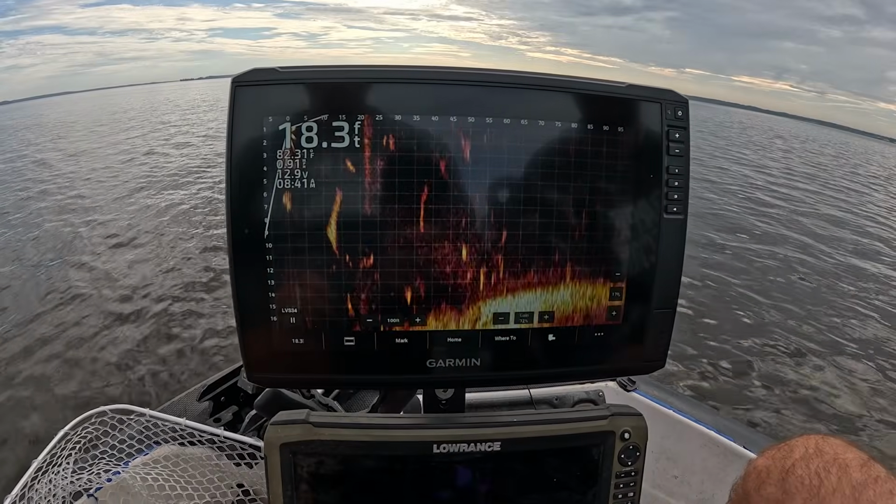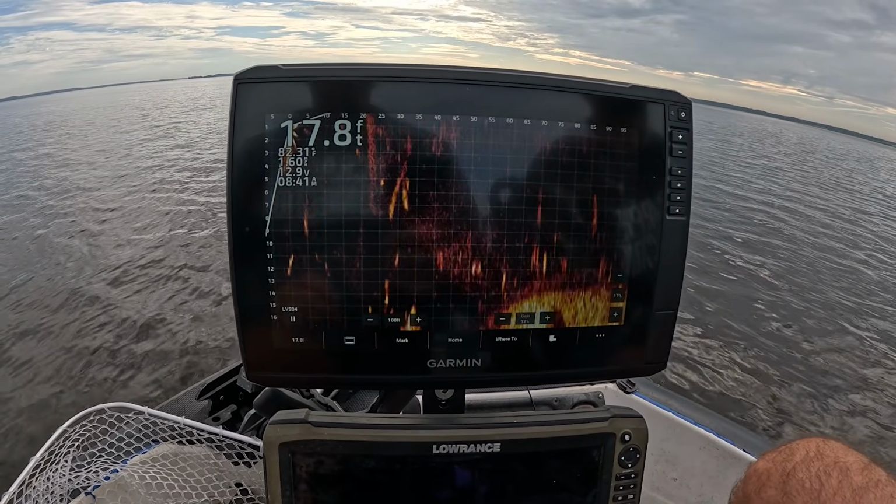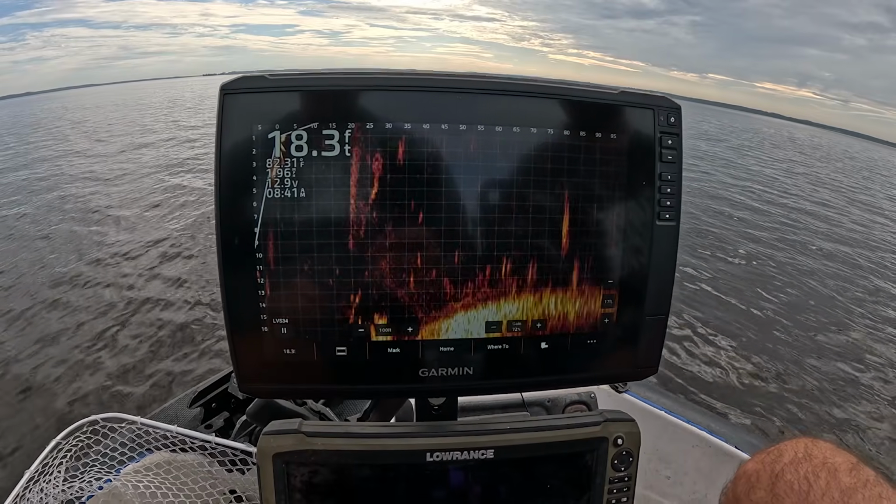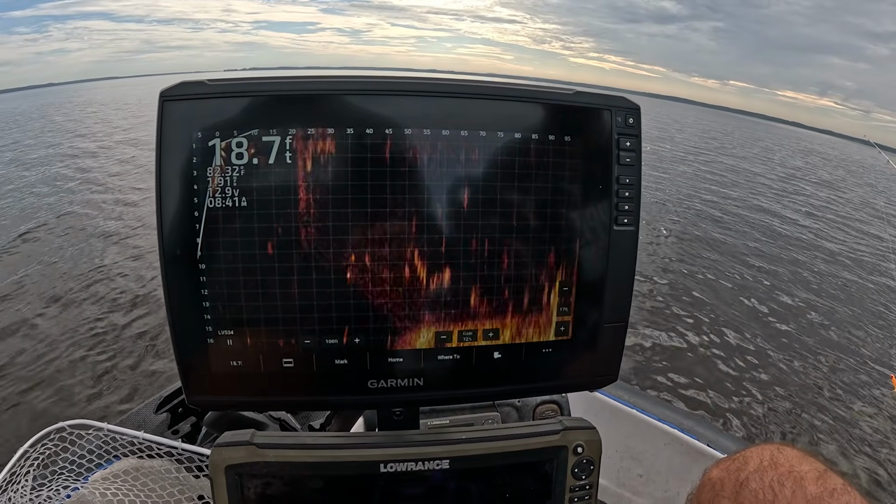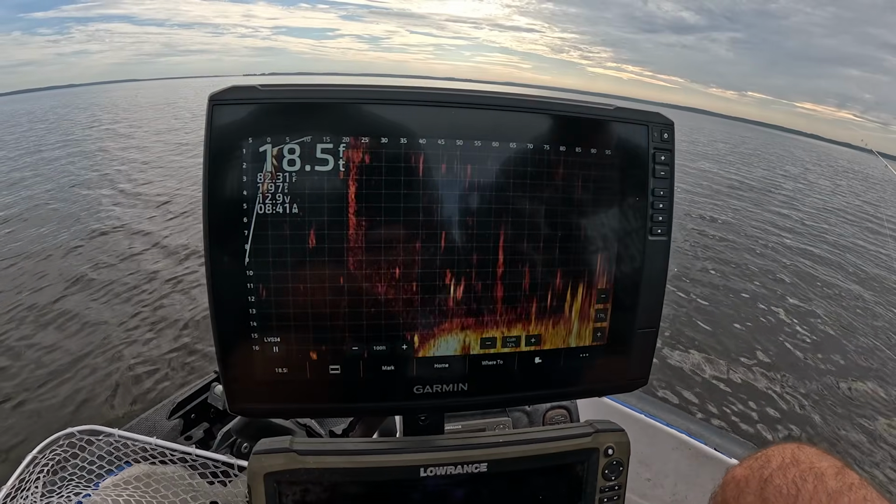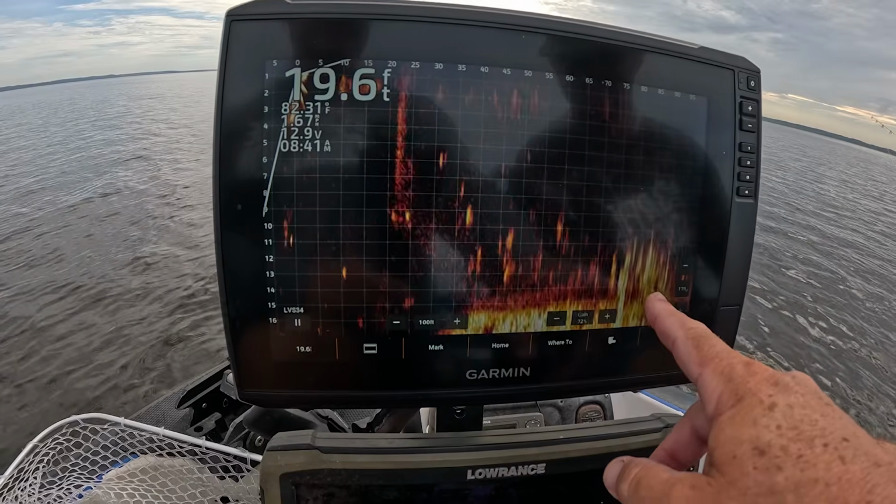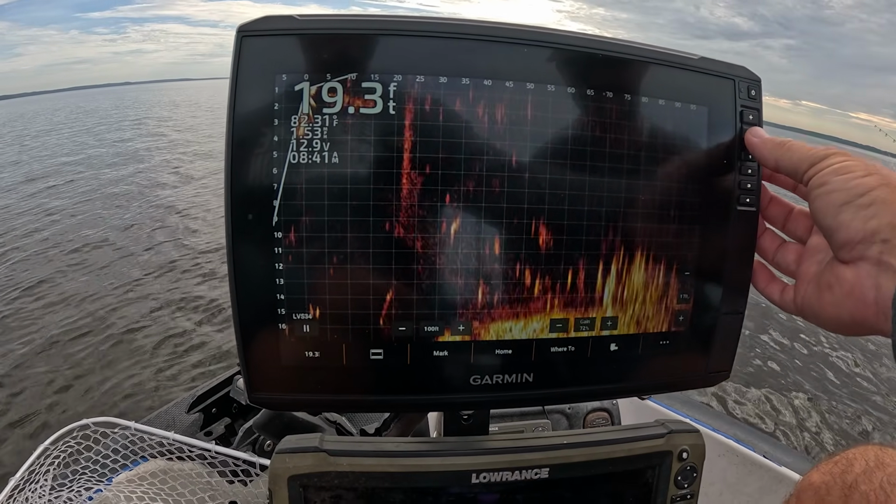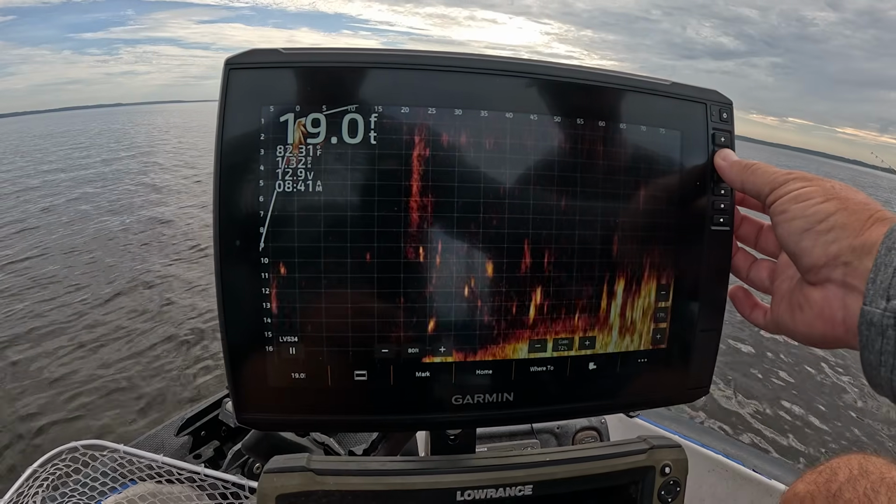All I'm doing is running the edge of the river channel right now, an area I know has some stumps sitting on the bottom. I know it's a big stump here. But right here I spotted it. It's about 90 feet out, 70 feet now. As I'm getting closer, I'm going to slowly bring in the screen on the distance.